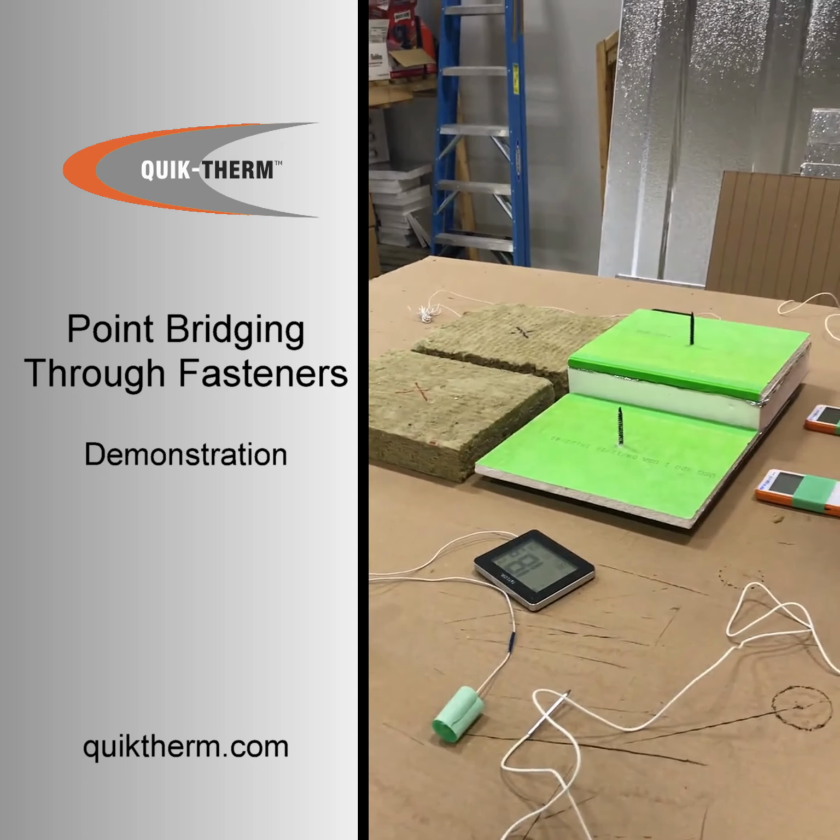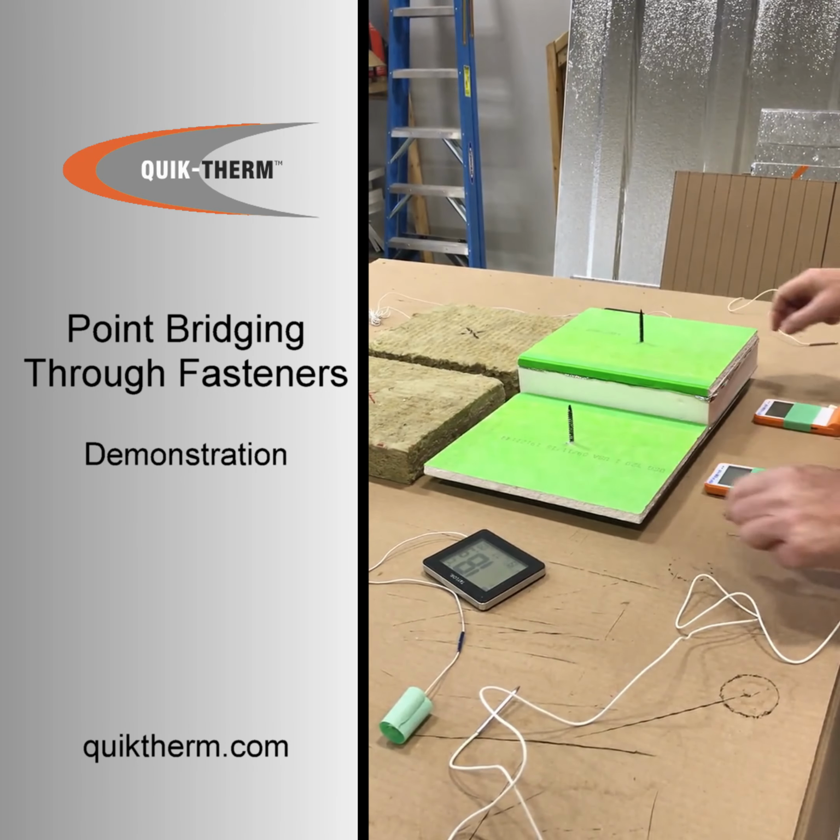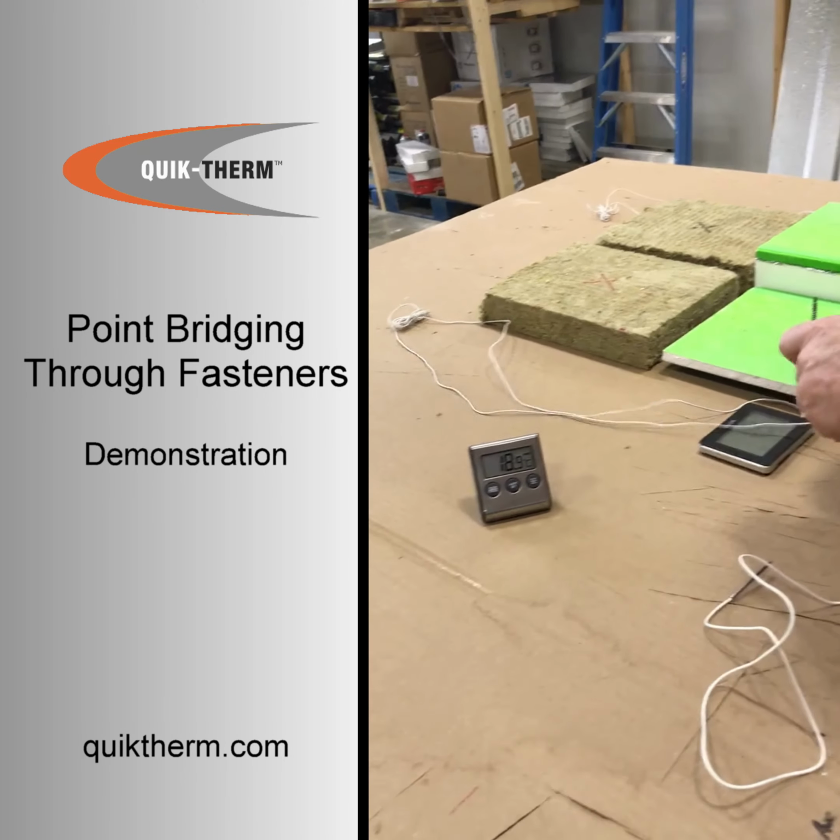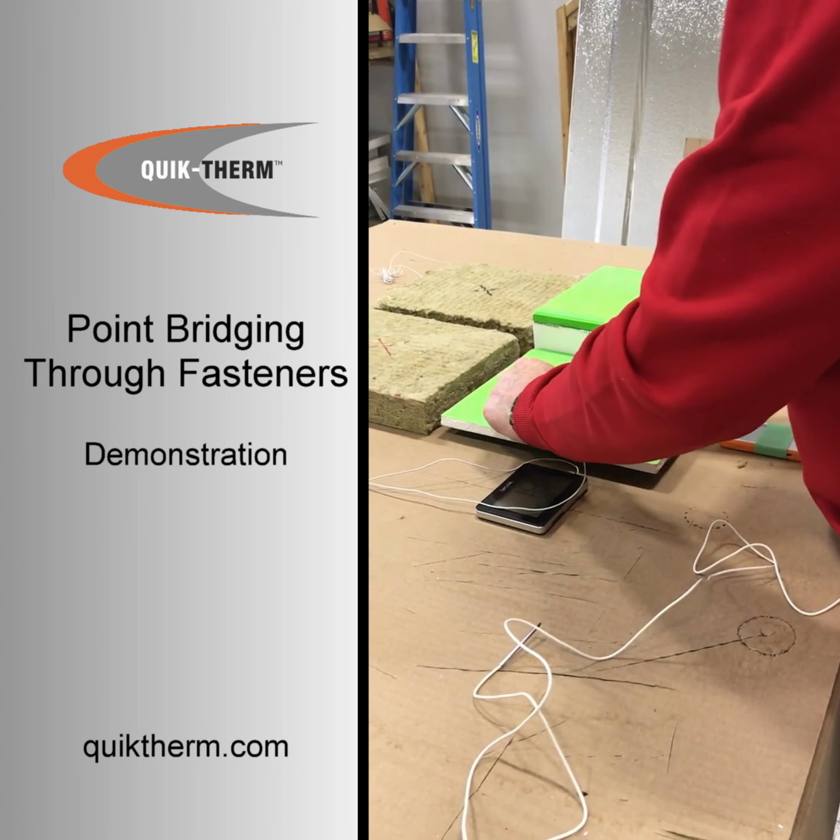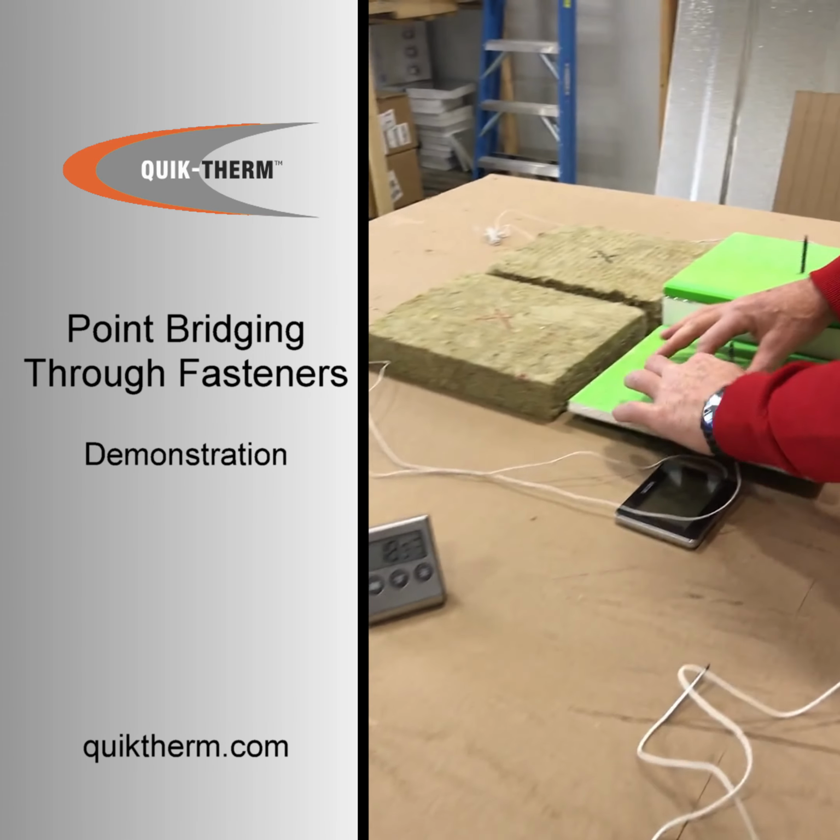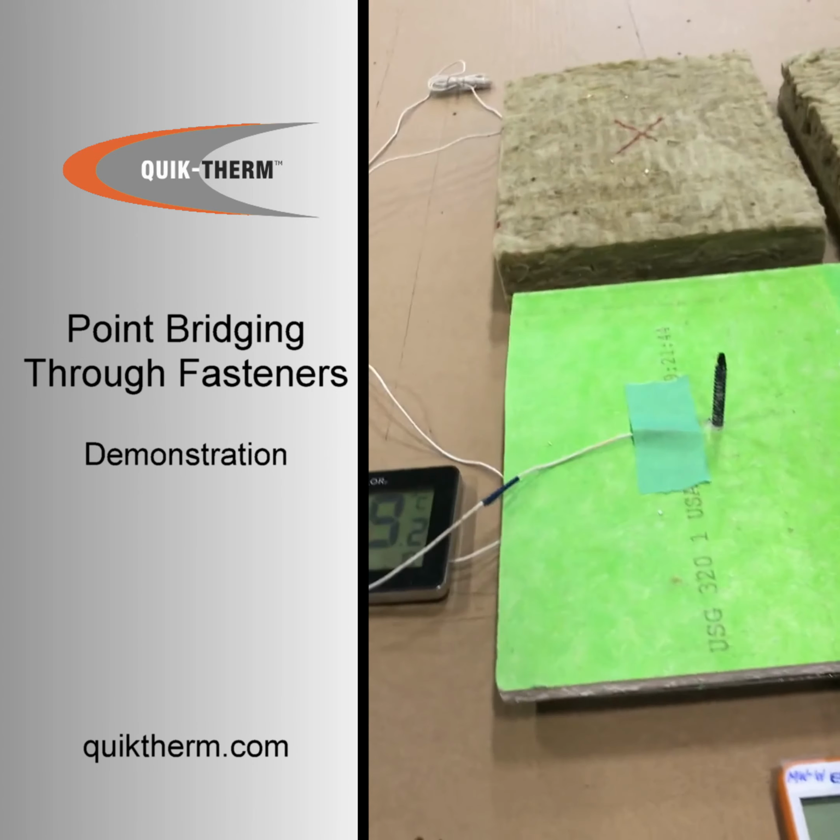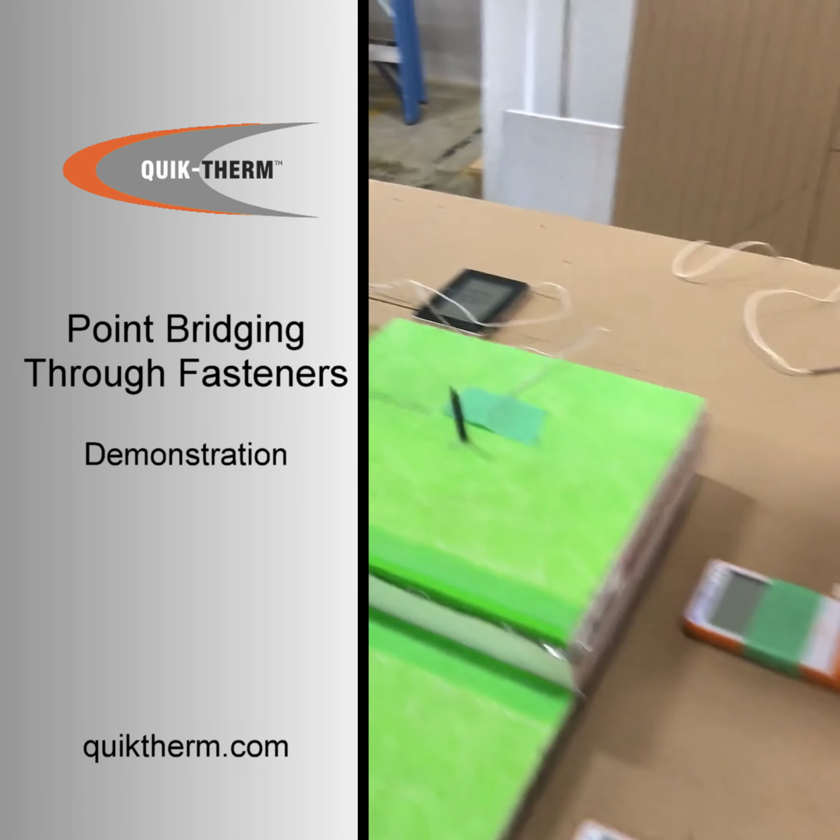So what's going to happen here is the thermal bridging, or the cold, is going to continue to move through the fastener. It's actually more the heat going to it than the cold. And we're going to check out the deck temperatures, or the drywall temperature, on each of the samples. So we're going to put a thermometer probe down here, and we're going to tape it to the drywall. Going to take another one on the Quik-Therm side here that's insulated, and we're going to tape it down.